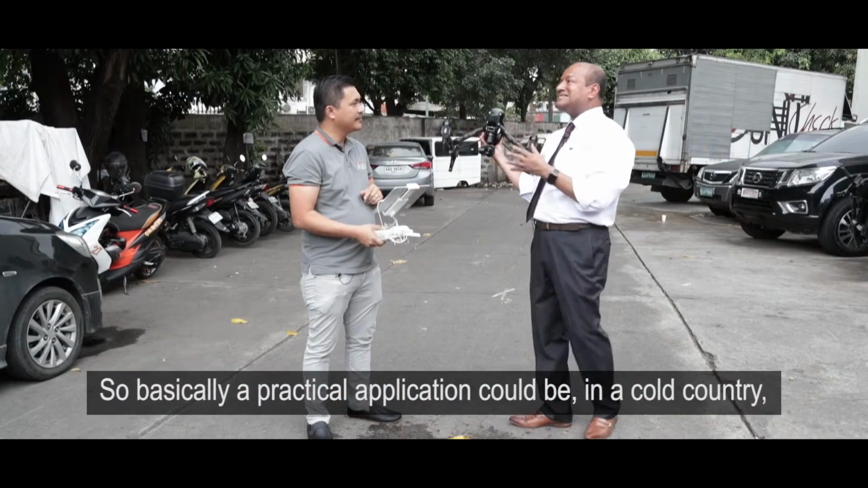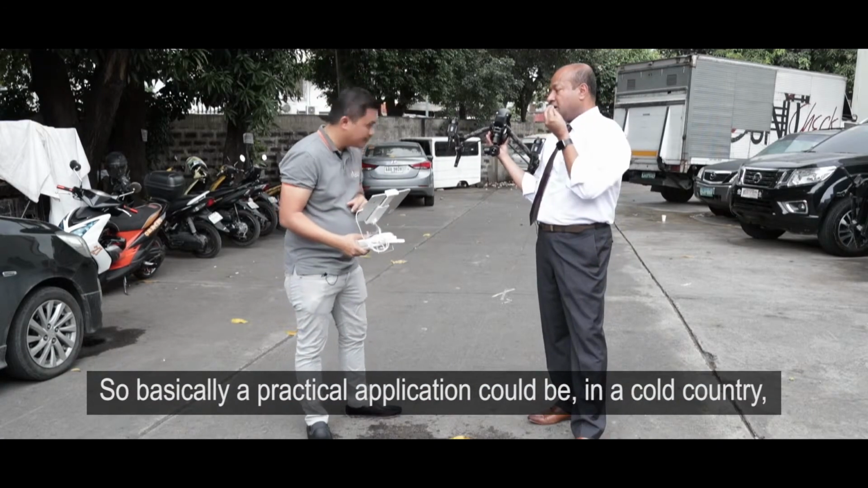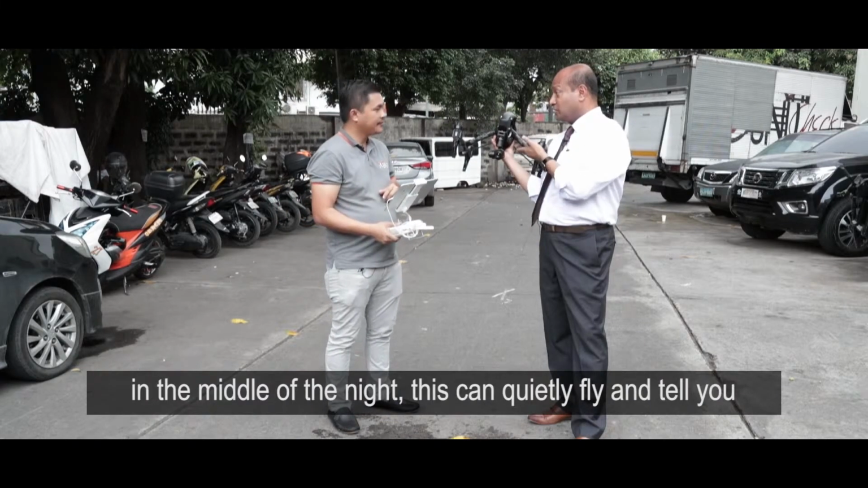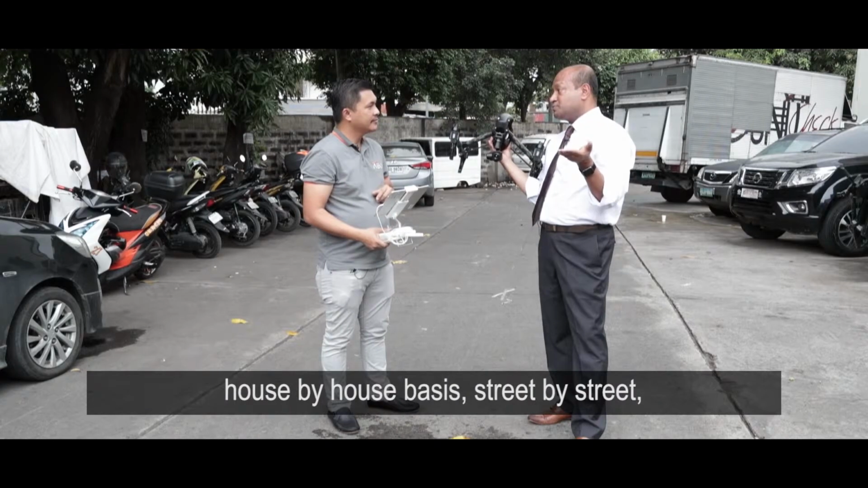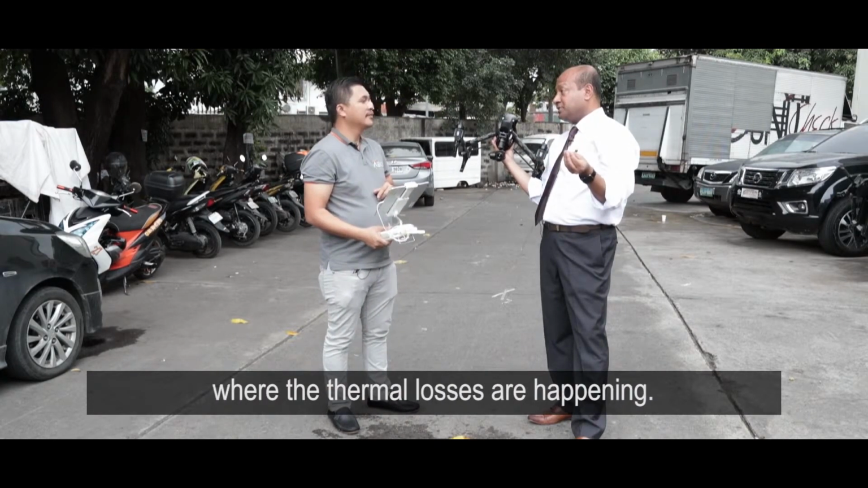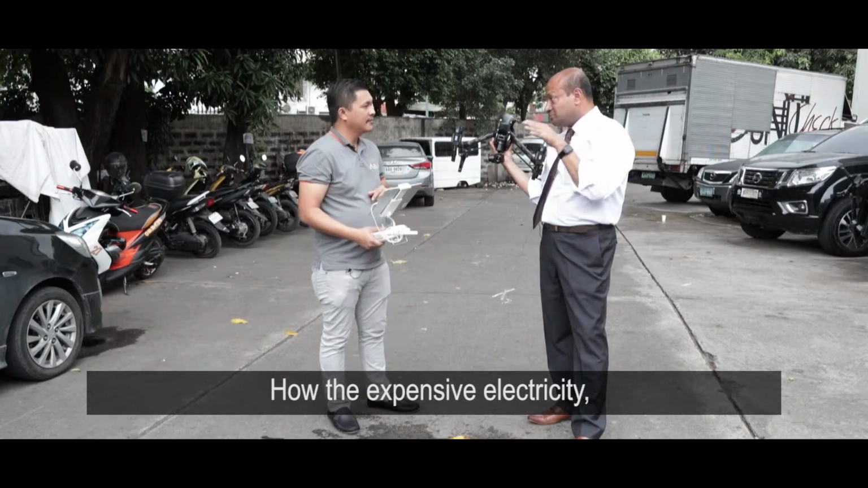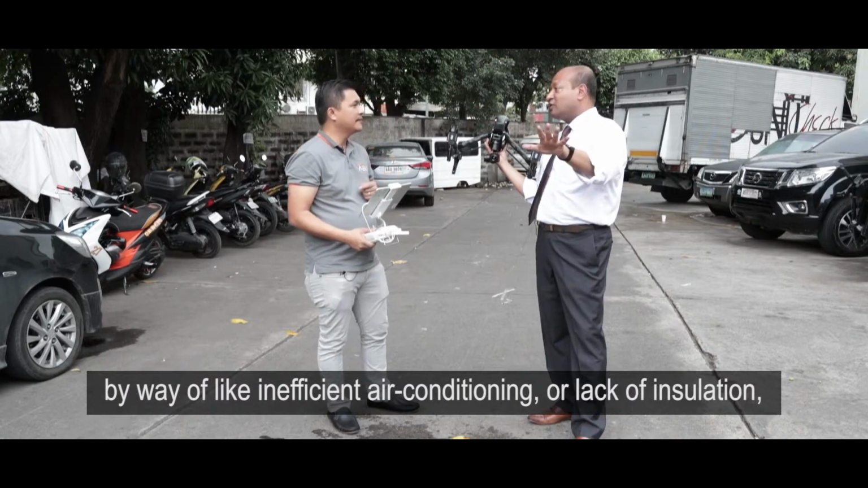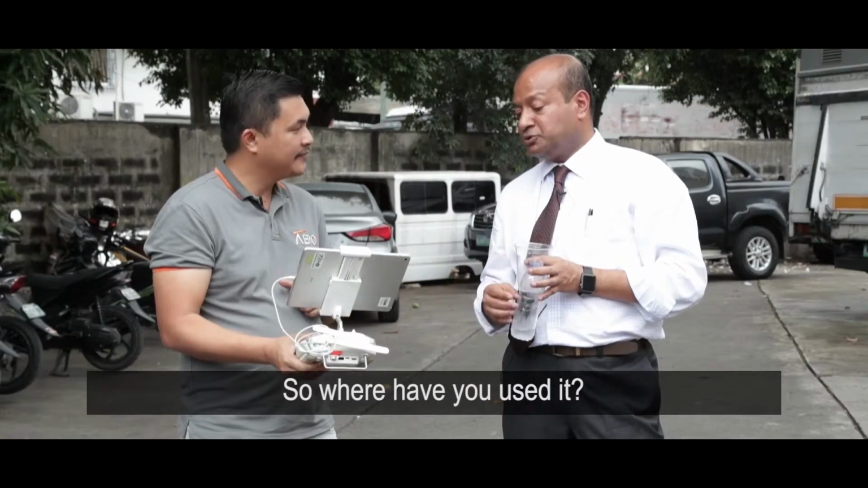That's right. So basically a practical application could be in a cold country, in the middle of the night, this can quietly fly and tell you on a house by house basis, street by street, where the thermal losses are happening, how the expensive electricity, by way of an inefficient air conditioning or lack of insulation, is leaking from the households. That's right. So where have you used it?